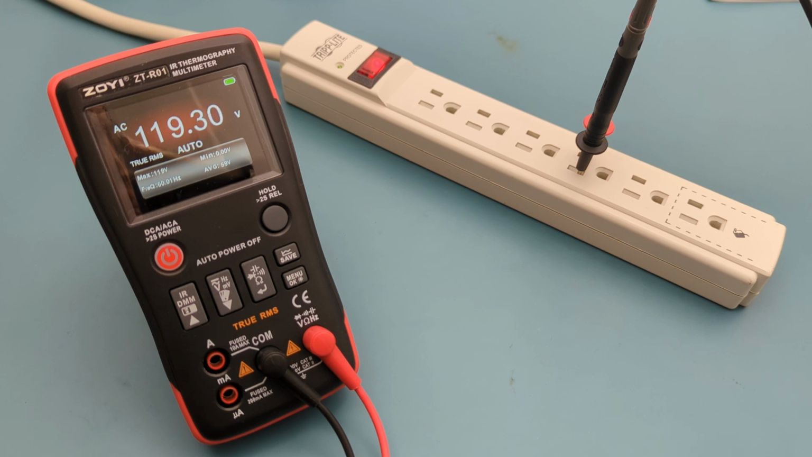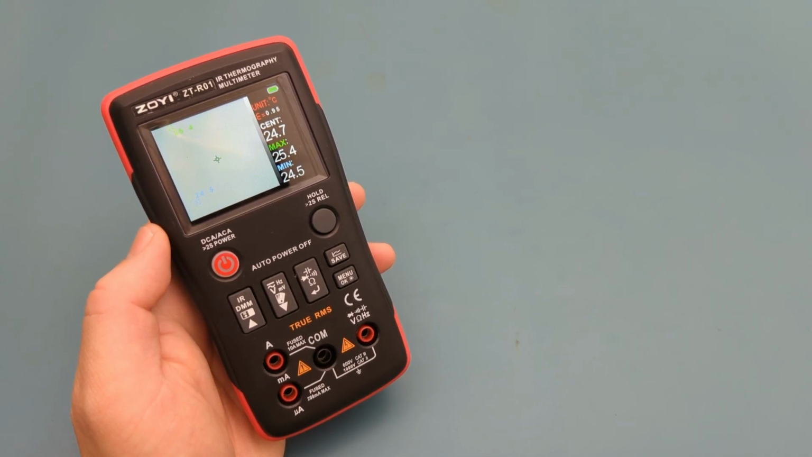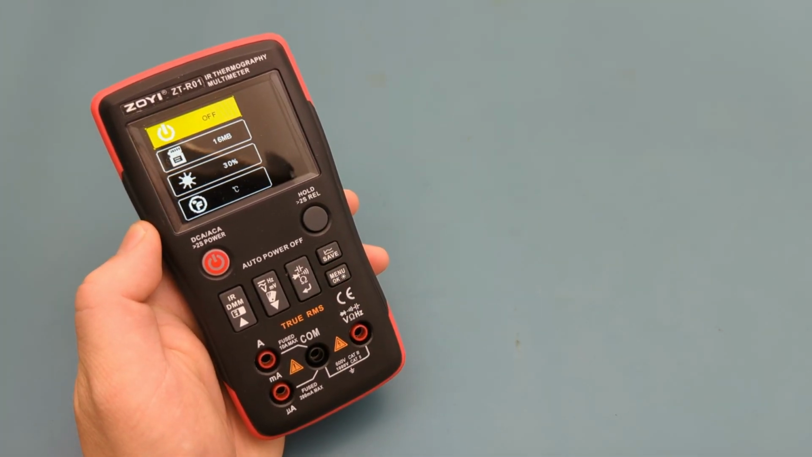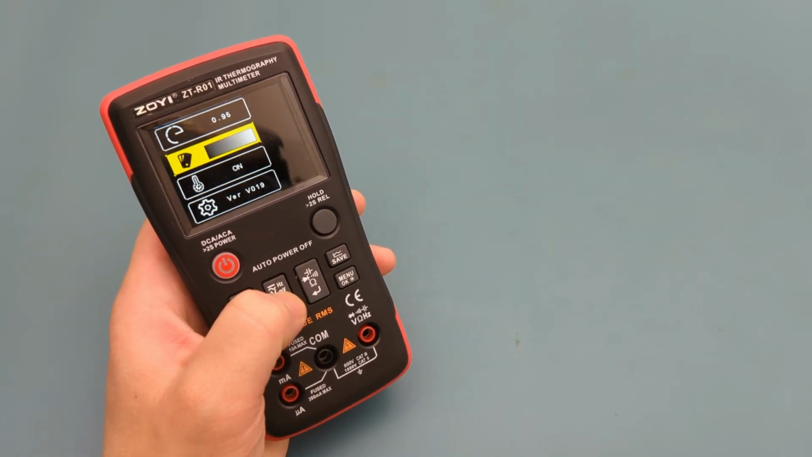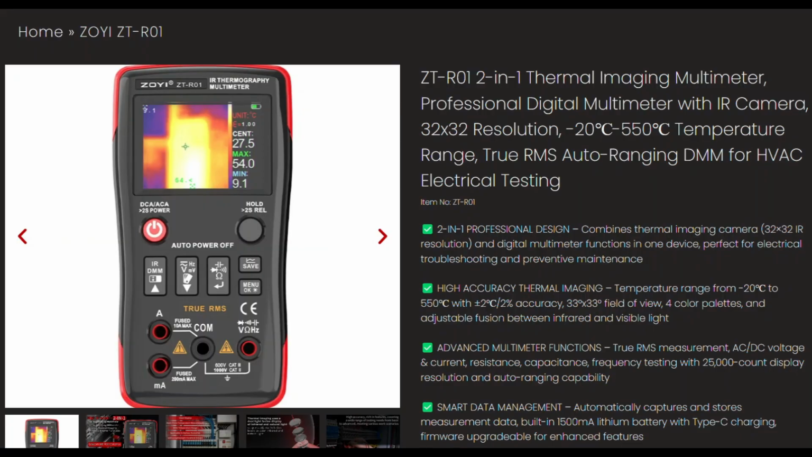Unlike typical multimeters, this one supports firmware updates for future improvements. The first thing you'll want to do is check which version is currently installed on the multimeter. Press the menu button. Keep pressing the down arrow until you see the version number. Version 19 is the installed version. Let's see if there's a newer version available on the ZOYI website.